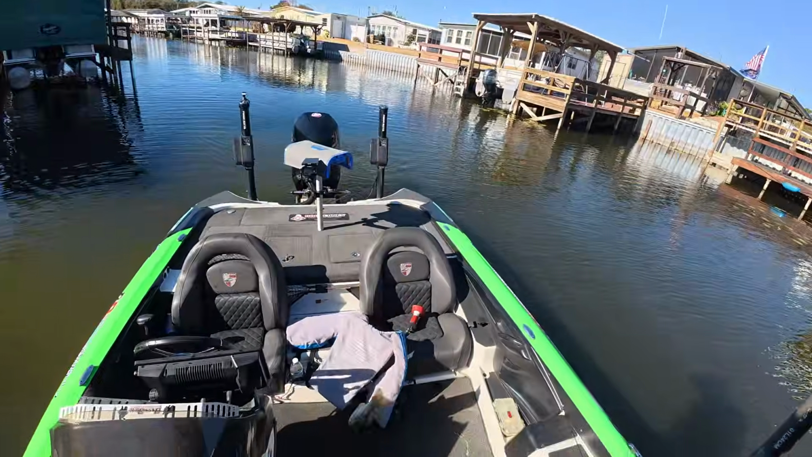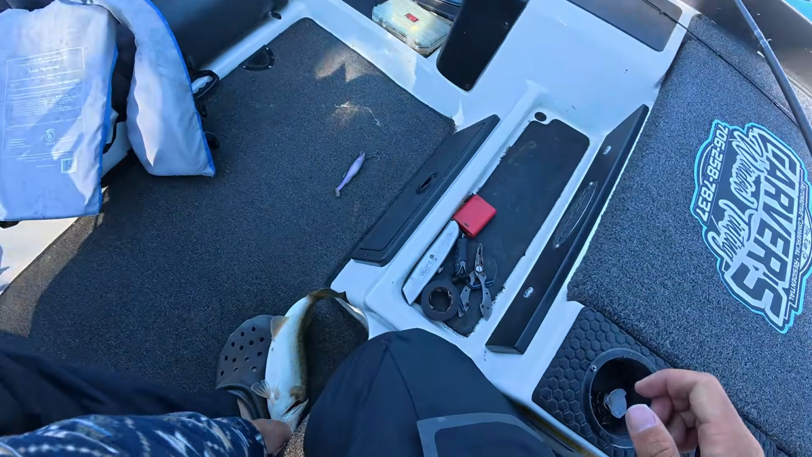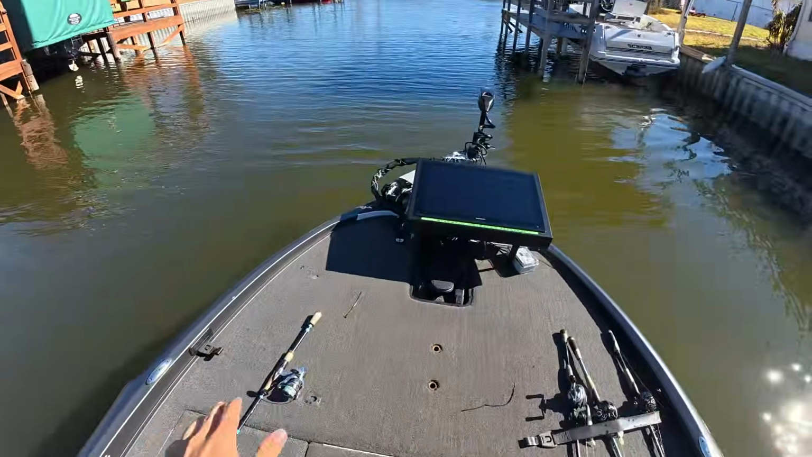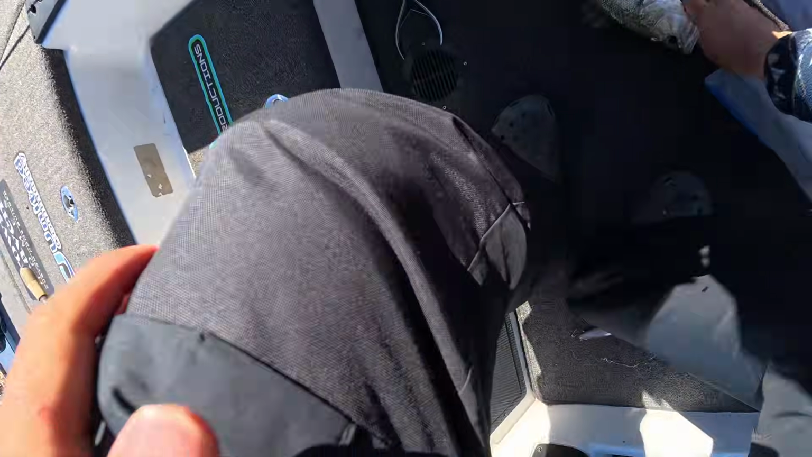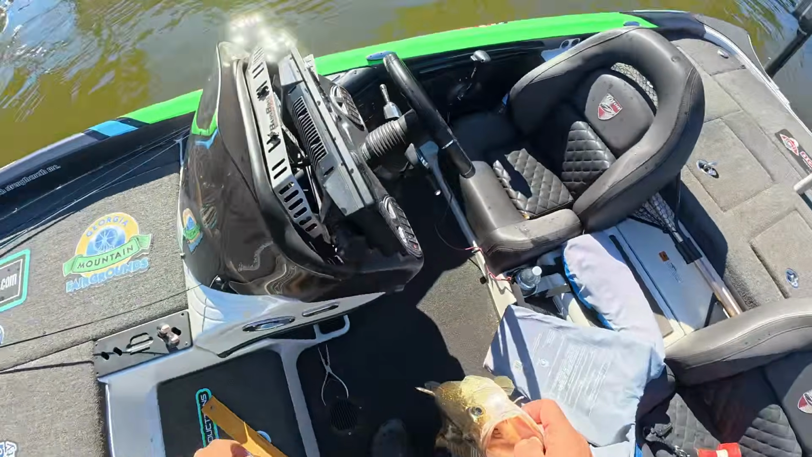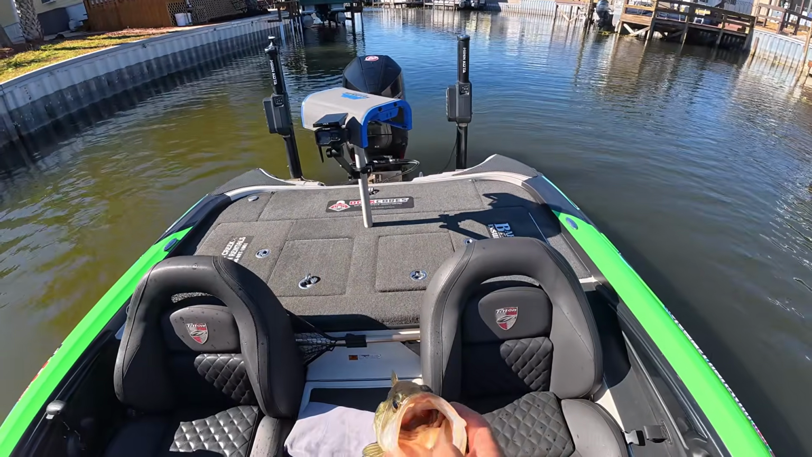Get in here. Oh, terrible boat flip. I mean, terrible boat flip, guys. I mean, he had hang time. He's a good 14 incher. He's not big though. He's probably a 120.